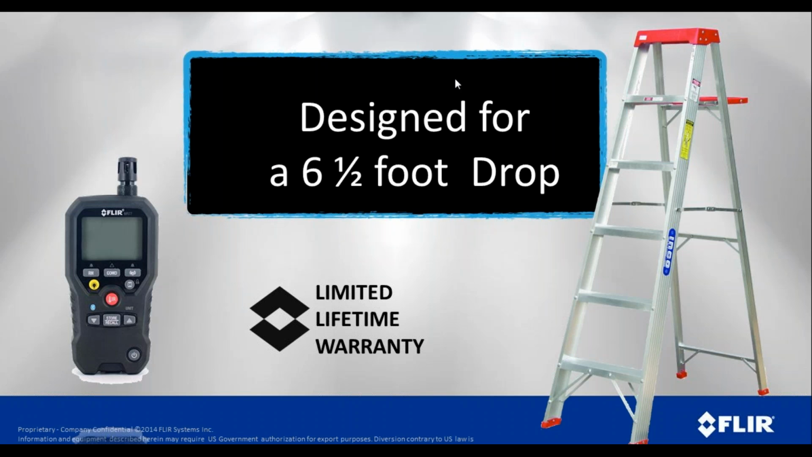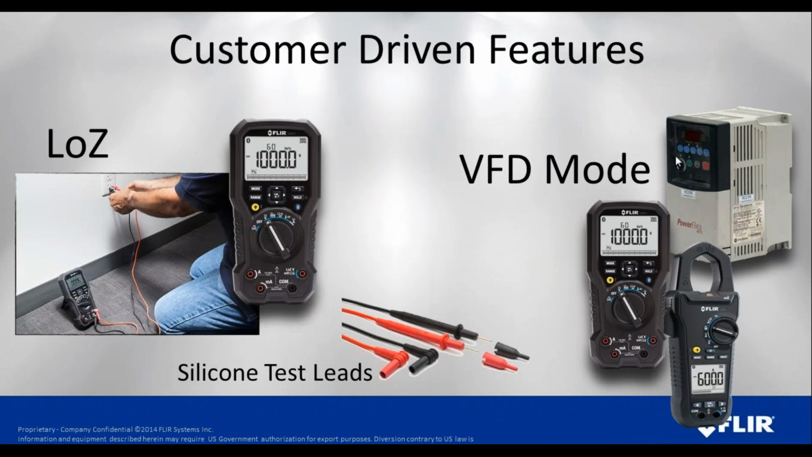All of our meters are designed for a 6.5-foot drop. They have a limited lifetime warranty, which means it is a minimum of 10-year warranty on any of these devices. And within these meters, there are a lot of features that customers have asked us for, and these are things like that low Z mode that will find ghost voltages and basically rule that out, or our variable frequency drive mode that can really give us more accurate readings and filter out the distortion that you would get when you're working with a VFD.